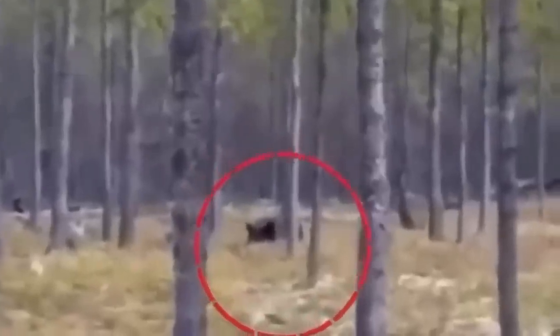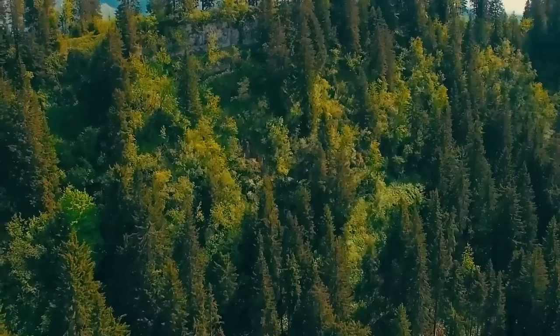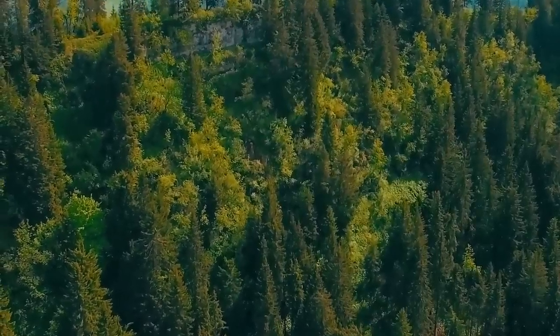Now, at this point, the owner really had no clue what the dog was barking at, but I bet he wishes he never went to the woods that day, because suddenly, he wanted to see what was going on, so he picked up his phone and started recording.